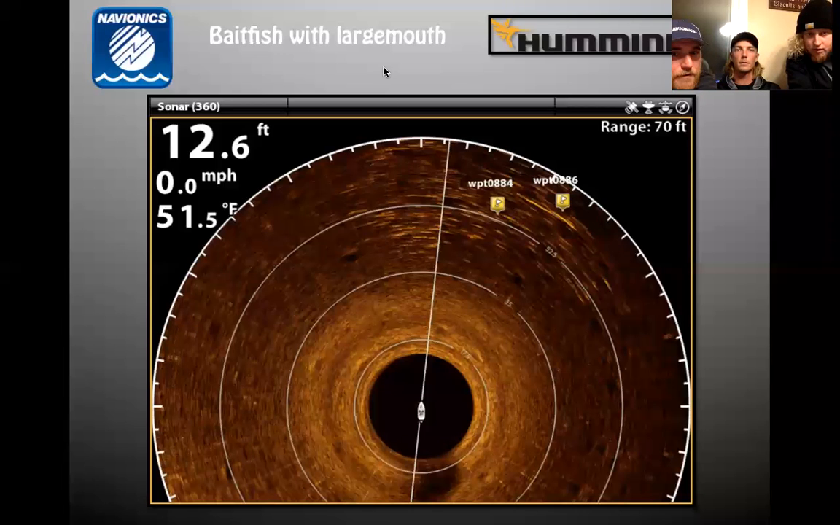If they're laying on the bottom, it's going to be hard to see them. Right. You need fish that are active and moving around. Yeah, at least a foot. There's got to be some separation. If they're laying in the mud, you're not going to see them. And especially on rocks. Yeah, you're definitely not going to pull them away from rocks.